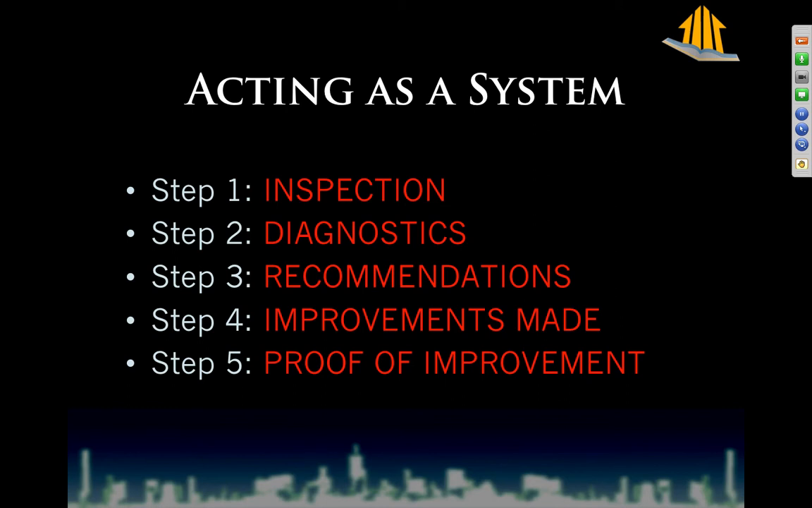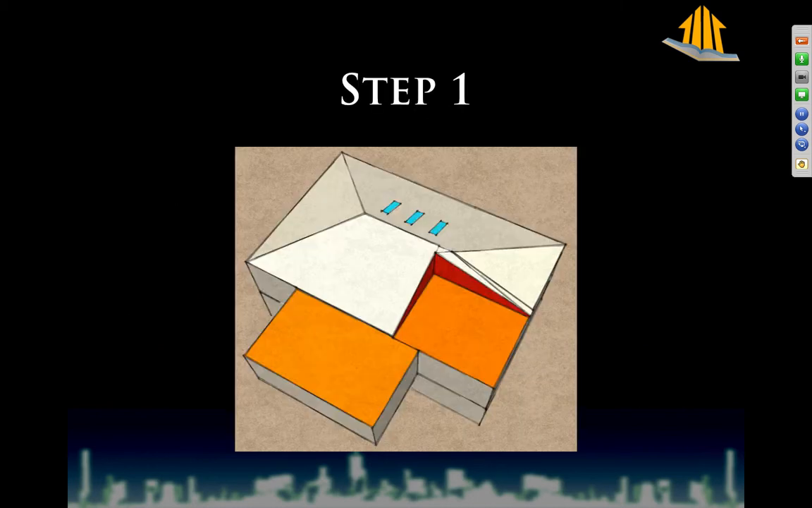Once your clients understand that they can have proof that they got what they paid for, they will never pay for someone who does not prove it again. Never. All we have to do at this point is teach homeowners that they can expect proof of purchase. Okay, so step one is, repeat after me, inspection, right?